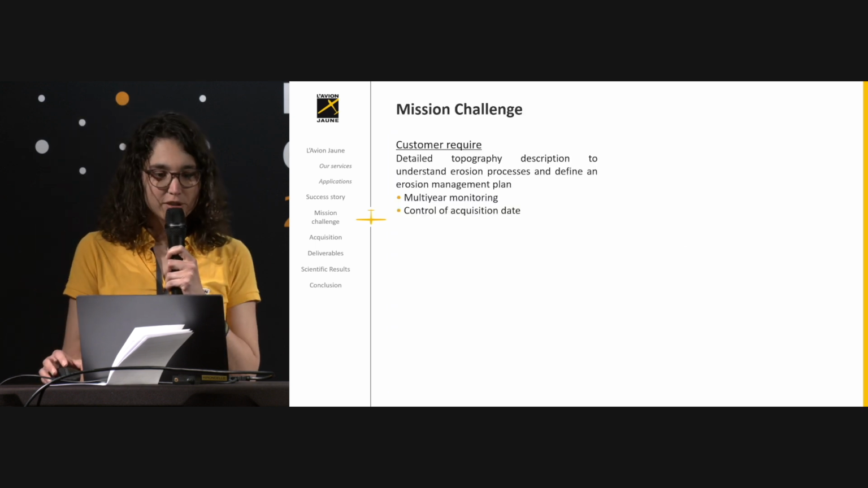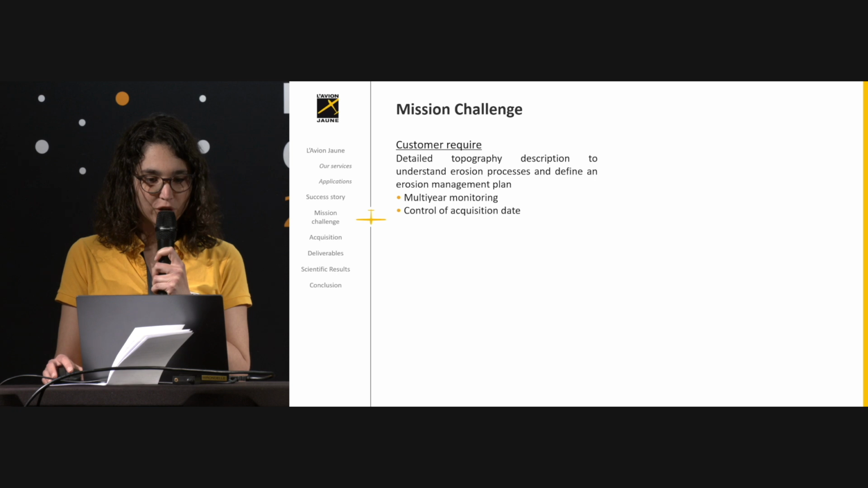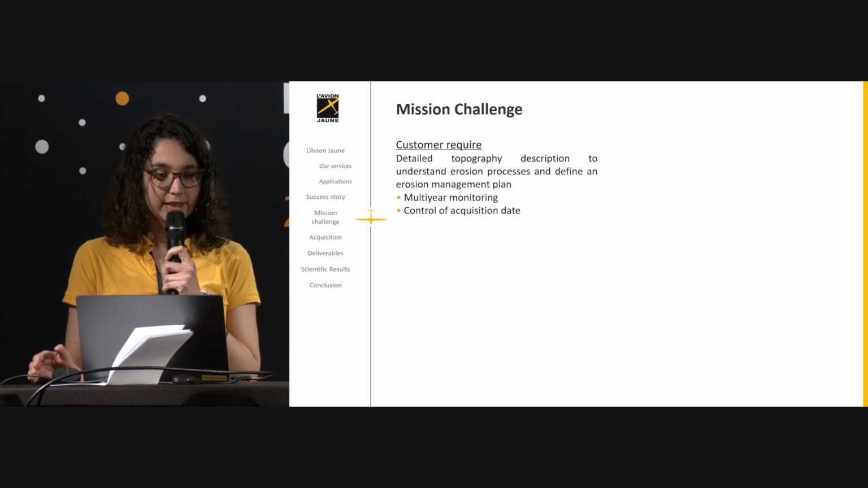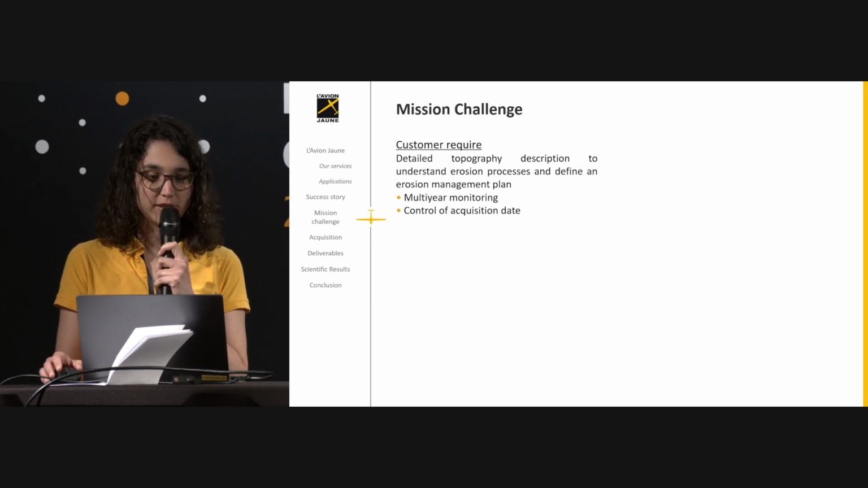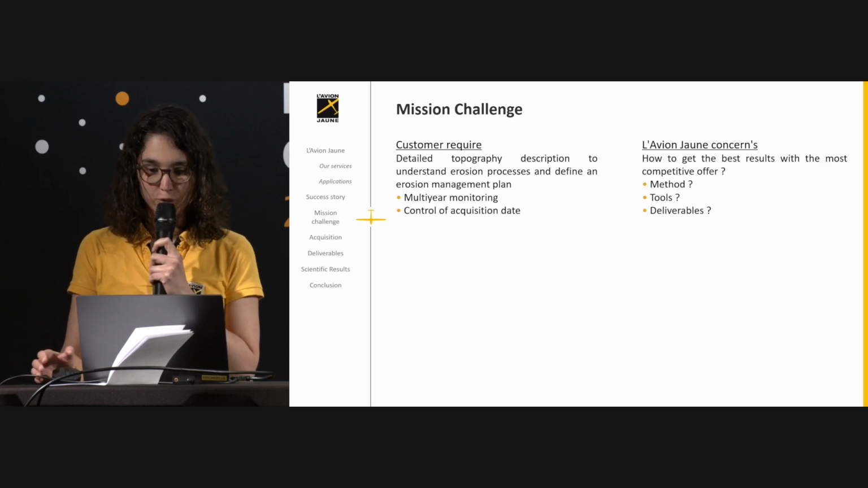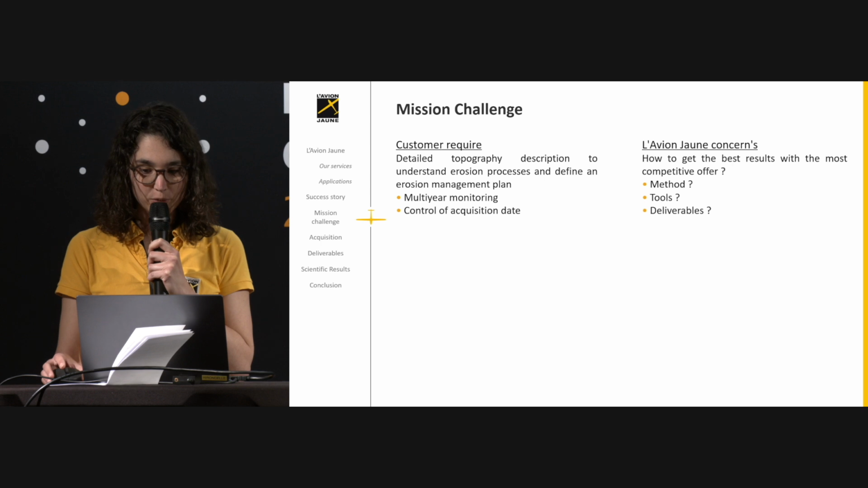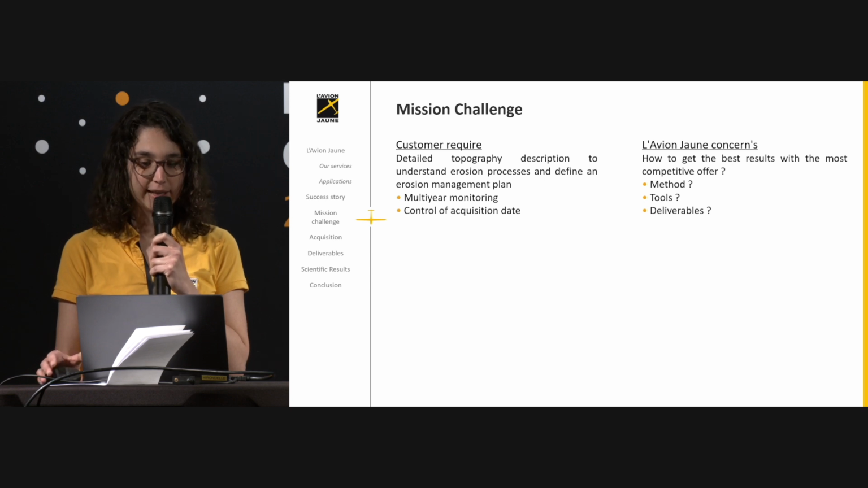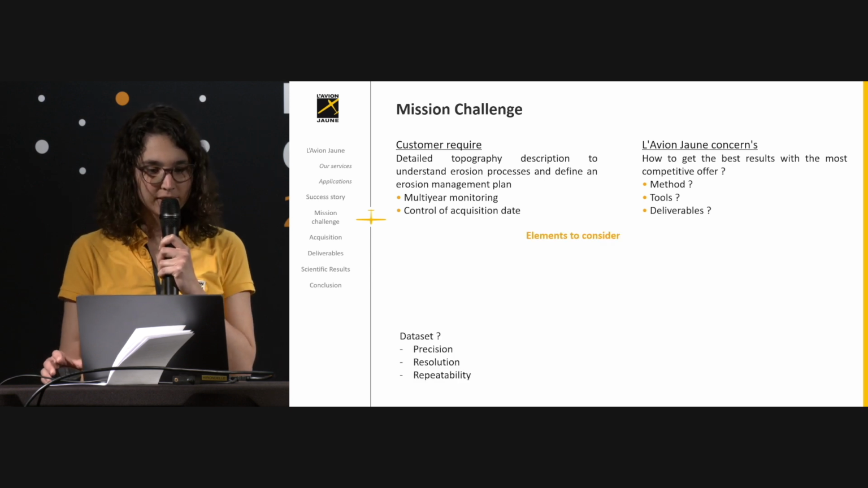The mission challenge: the customer required a detailed topographic description to understand erosion processes and define an erosion management plan. He needed a multi-year monitoring and a precise control of the acquisition dates. So for L'Avion Jaune, the concern was how to get the best result with the most competitive offer. We needed to choose the method, select the tools, and propose the deliverables.